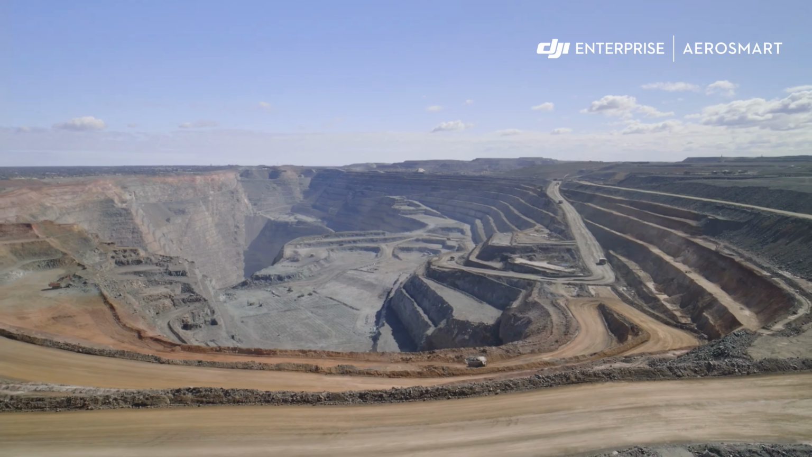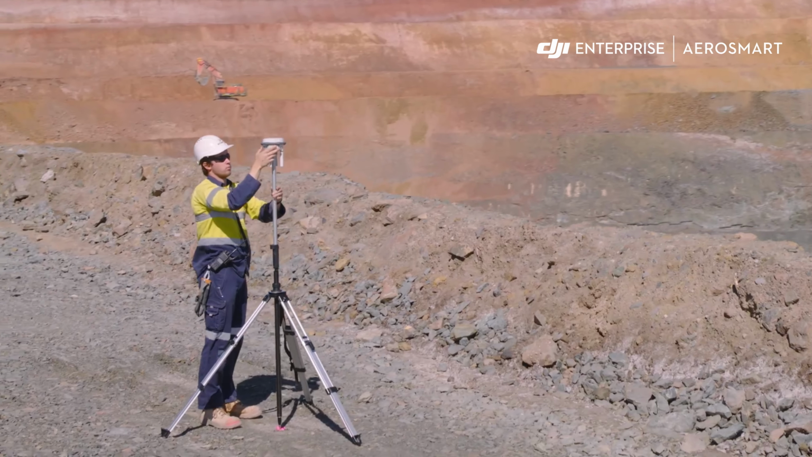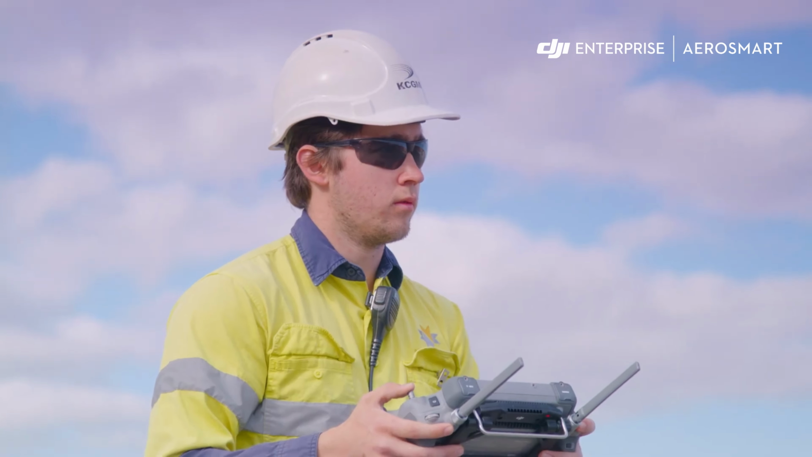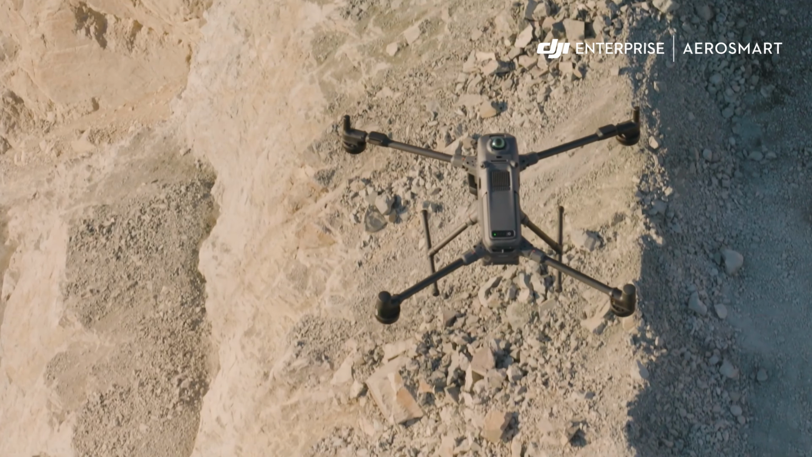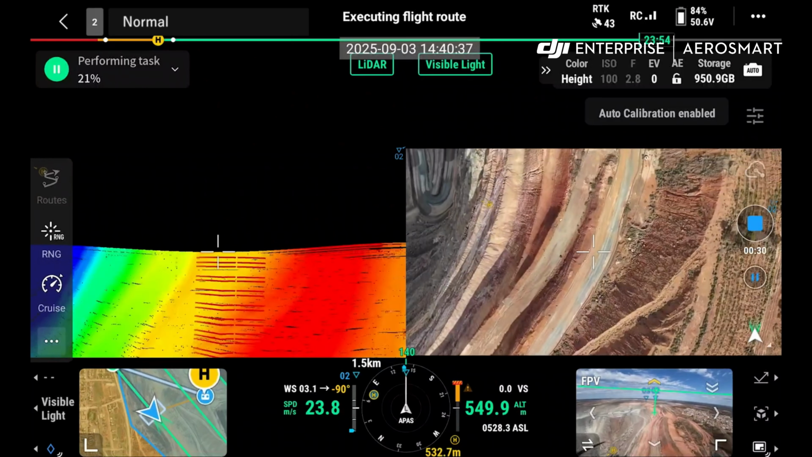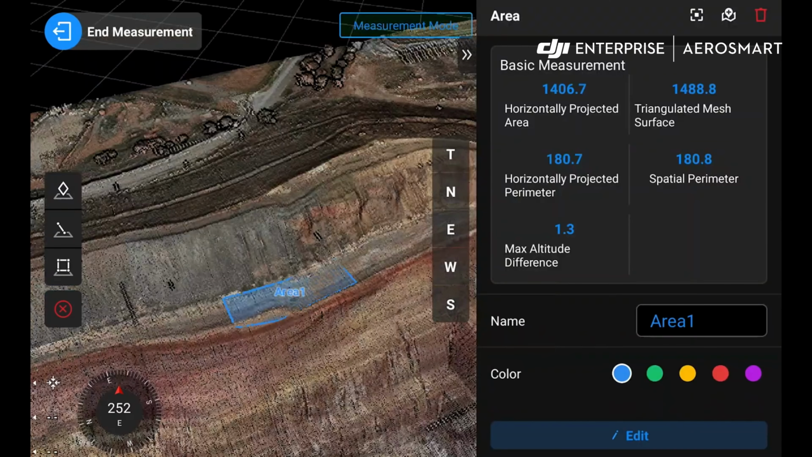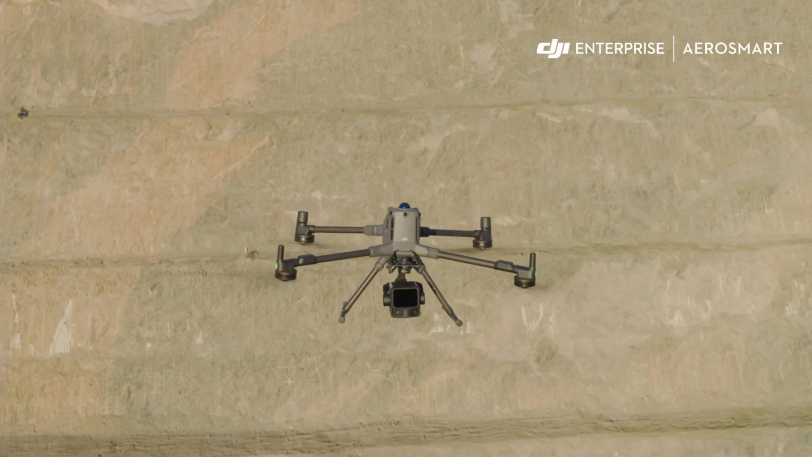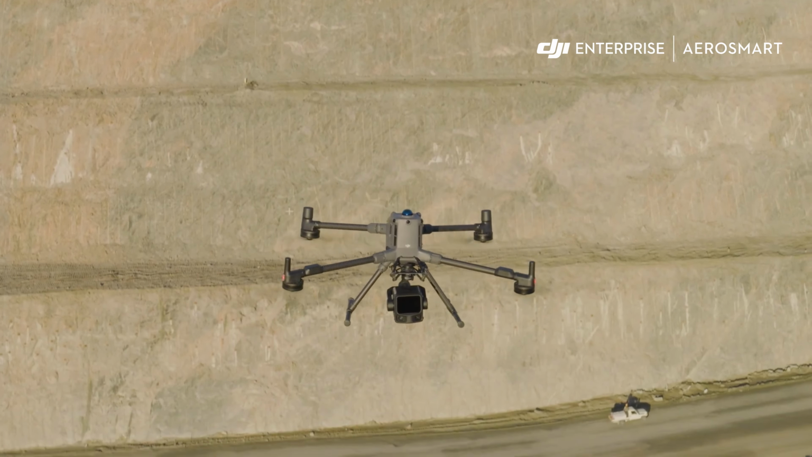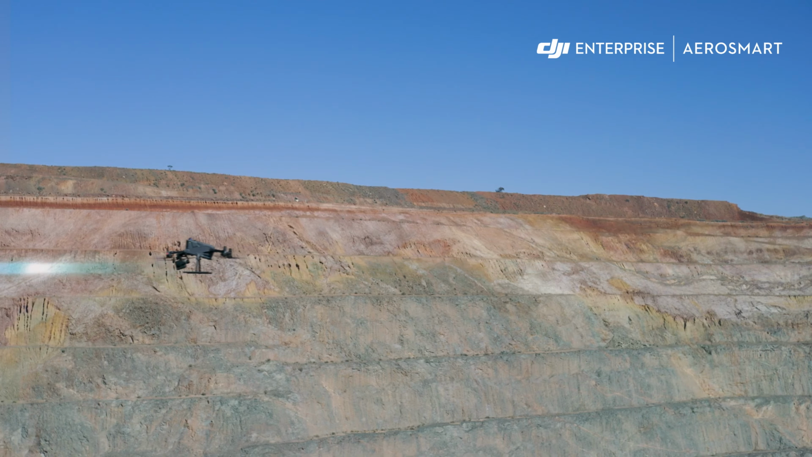Our pit is 3.5 kilometers long by 2.5 kilometers wide. The long-range system and being able to fly from one singular spot in one flight saves hours of time. The real-time point cloud is extremely convenient. While we're flying, we're able to see the points being mapped in real time, so we can see if there are any areas that need to be flown over again, so we can ensure that our deliverables are accurate.